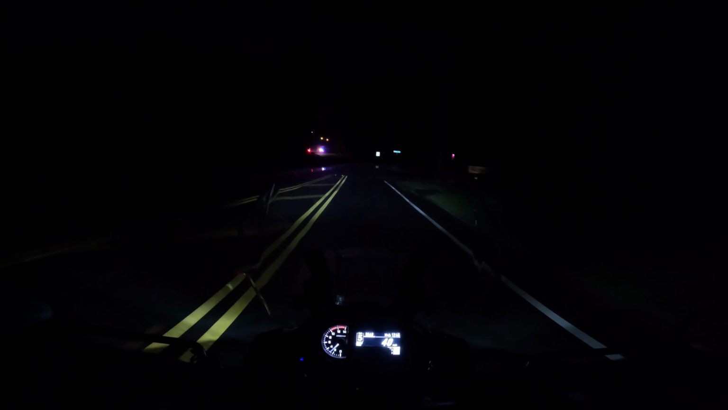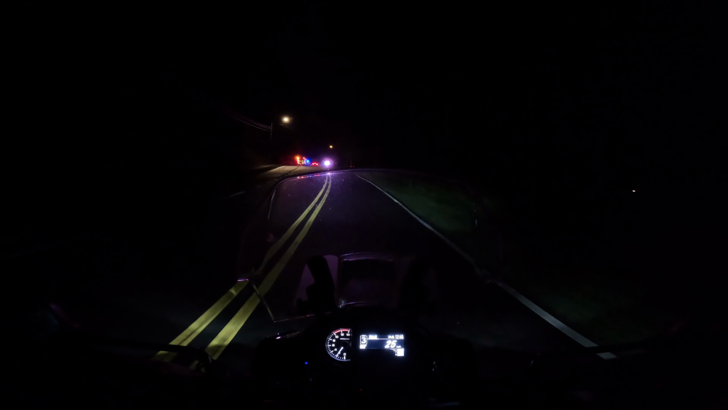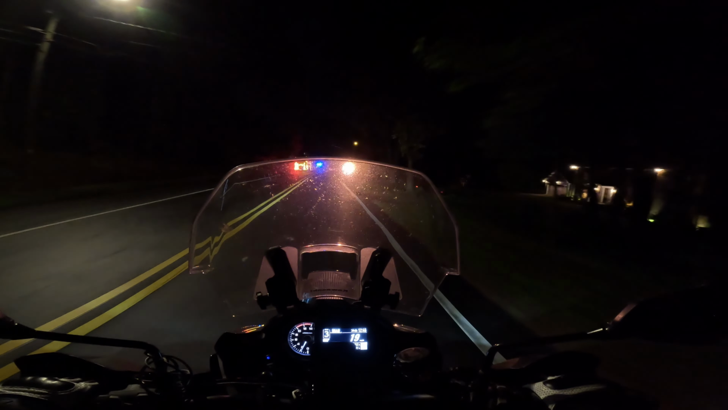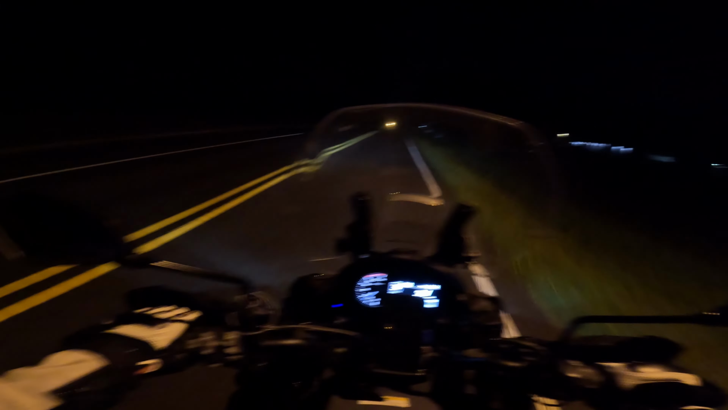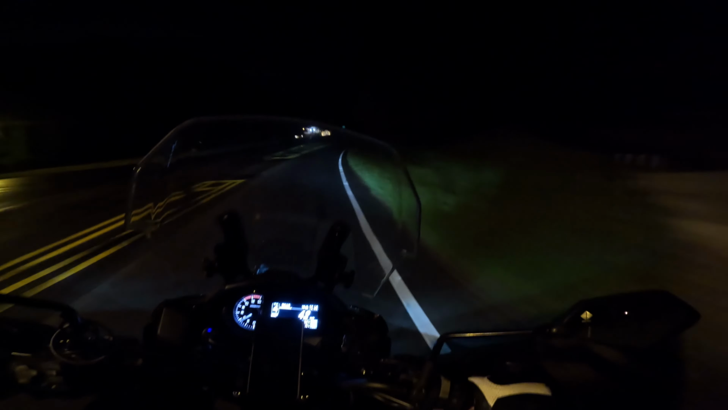Oh, and look at this. Oh my gosh. Oh dear God. Hopefully everything's okay. Oh, a tree limb fell. Wow. Okay, looks like everyone was okay. They were just taking care of a tree or something. Well, now that the cops are distracted.